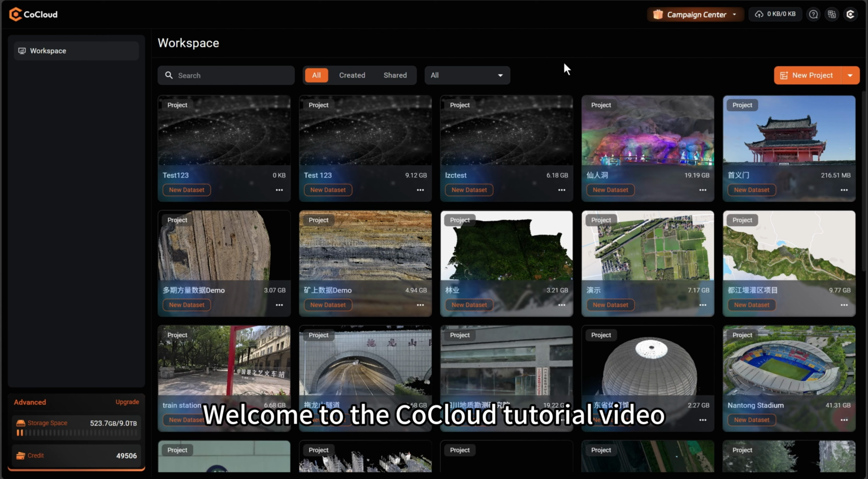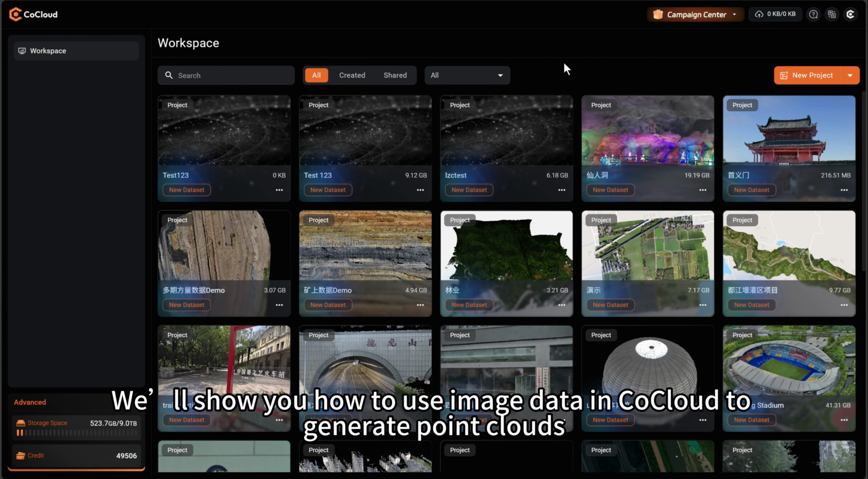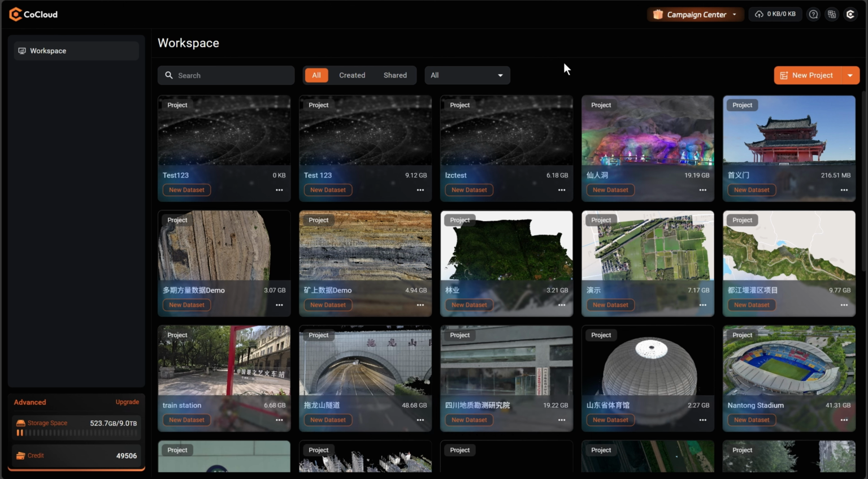Welcome to the CoCloud tutorial video. In this episode, we'll show you how to use image data in CoCloud to generate point clouds, orthophotos, and 3D models.